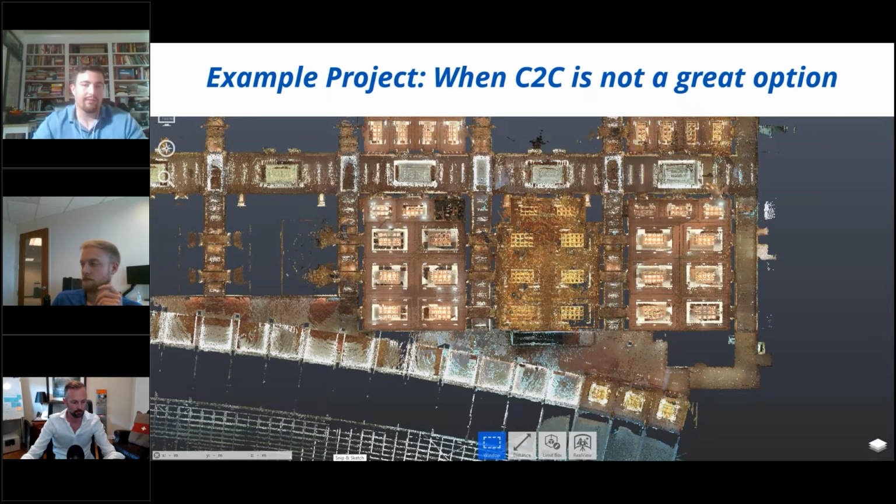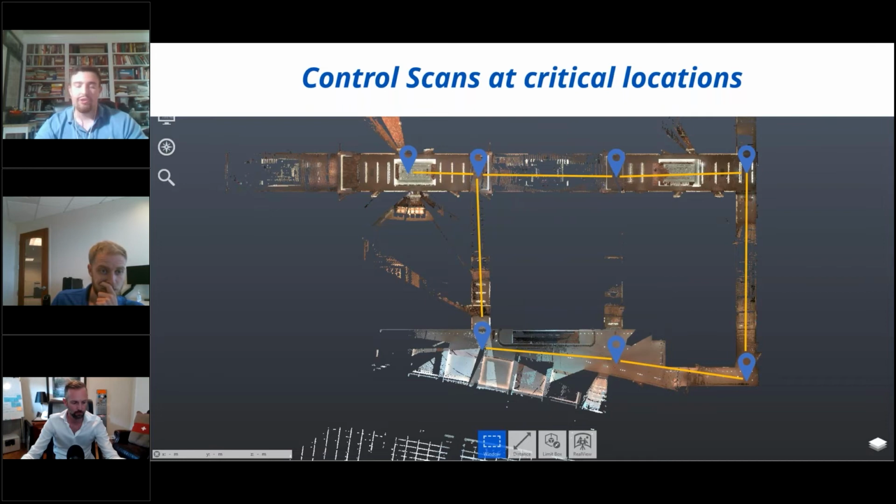Again, since there was nothing it could register itself on, it's all blank, if you will. So this is where having an instrument, for example, like a hybrid, where you can actually get on control and establish those control points. So in this case, what we ended up doing is we took anchor scans.